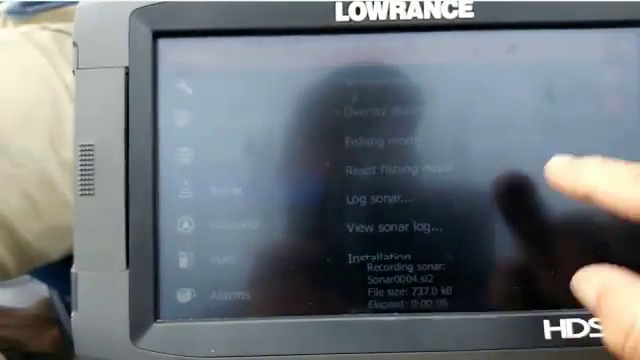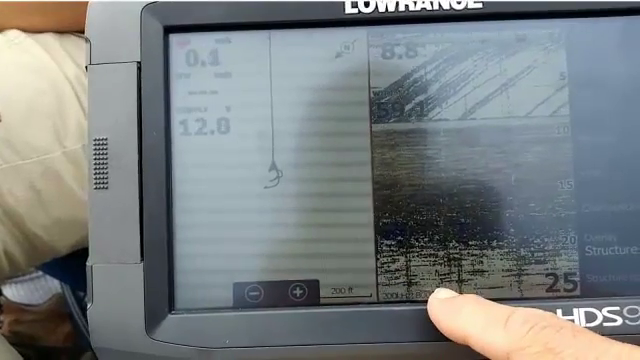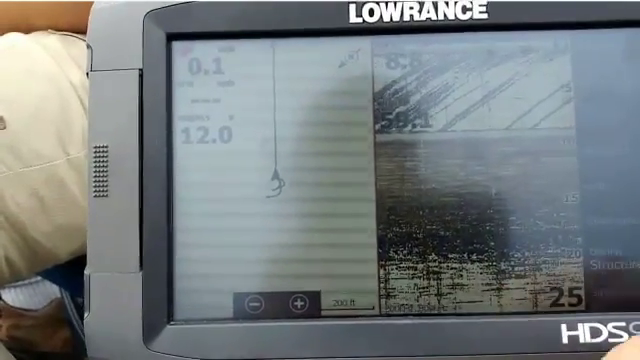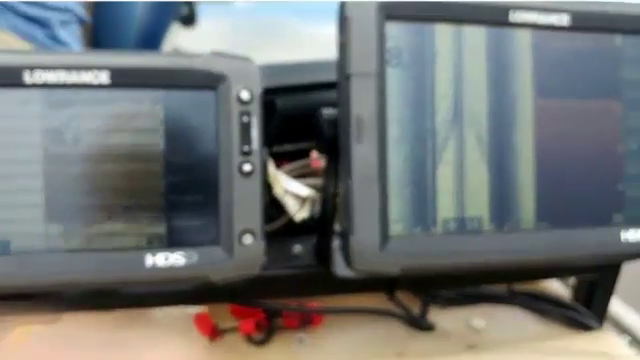And every now and then a pop-up will show up, about every, I don't know, 10 seconds or so, it'll show up how big your file is getting. So right now I'm going to start mapping, and we'll carry on with the video later.